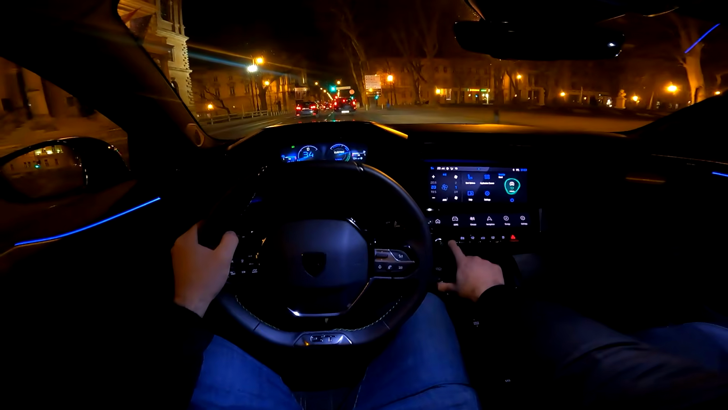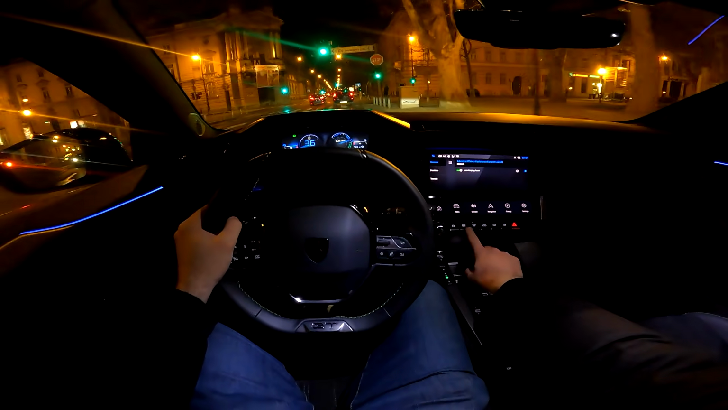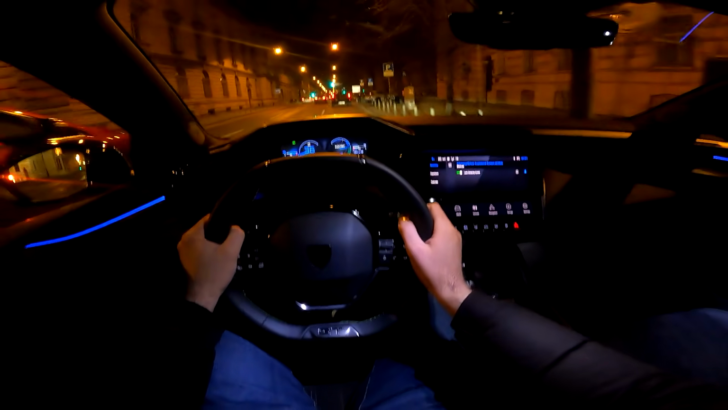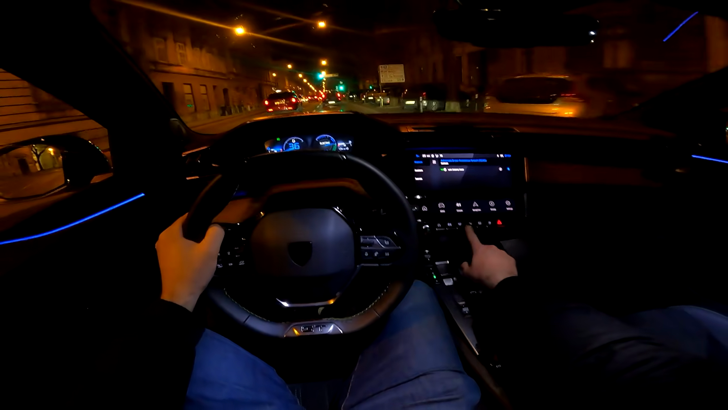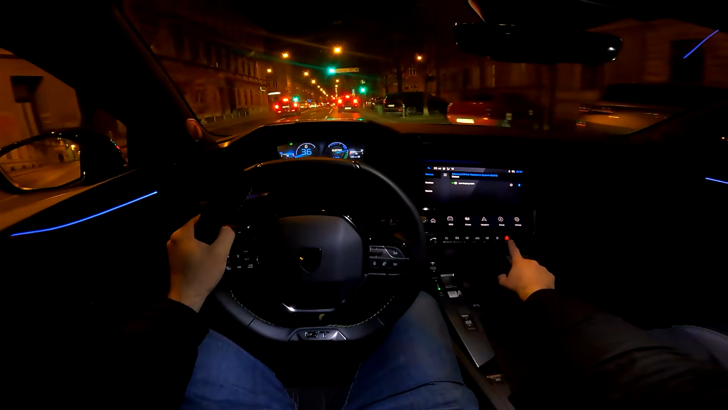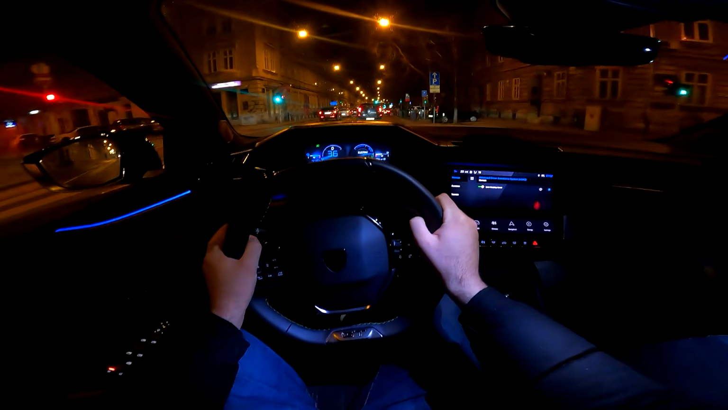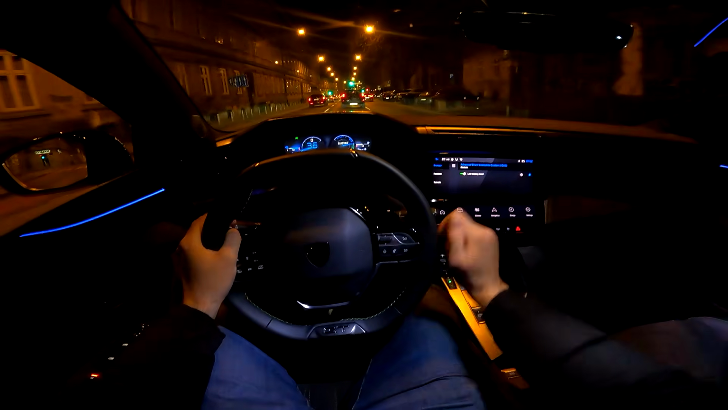Let's also go through the shortcuts here, that you have some physical buttons. So the AC, the drive assist systems, and max blow, AC off, and hazard lights. And the safety systems.